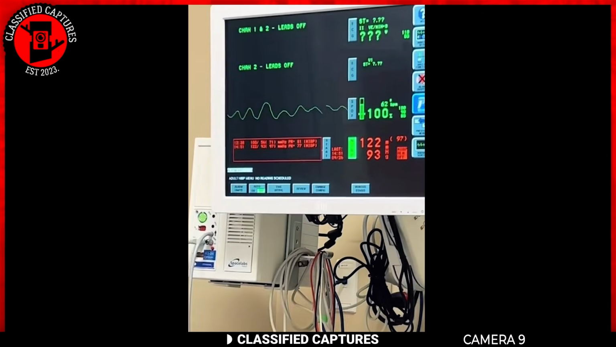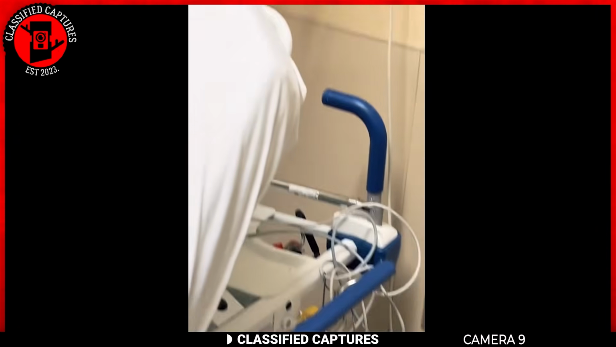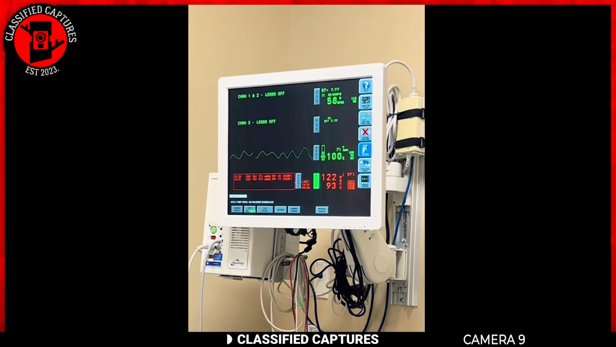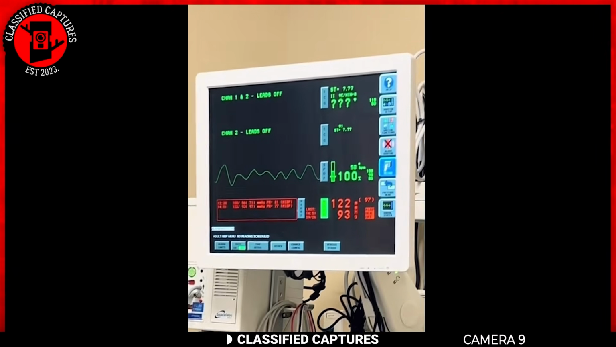So you show it. How do you tell a ghost to show it? Look at the heart rate. Make your heart rate speed up if you're a ghost.